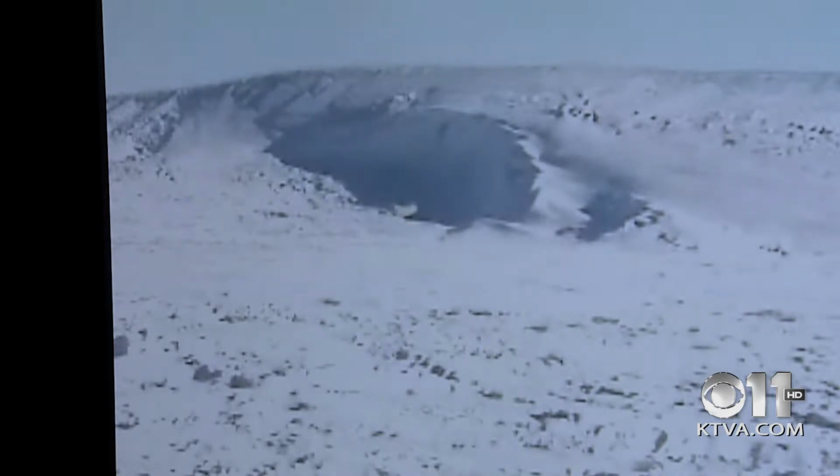This is an early time-lapse sequence of a bear emerging from a den. Once Fish and Game knows where the bears are, they monitor them. This is video from the early 90s as a mama emerges from her den with her 3-month-old cub. But sometimes the team misses a den.